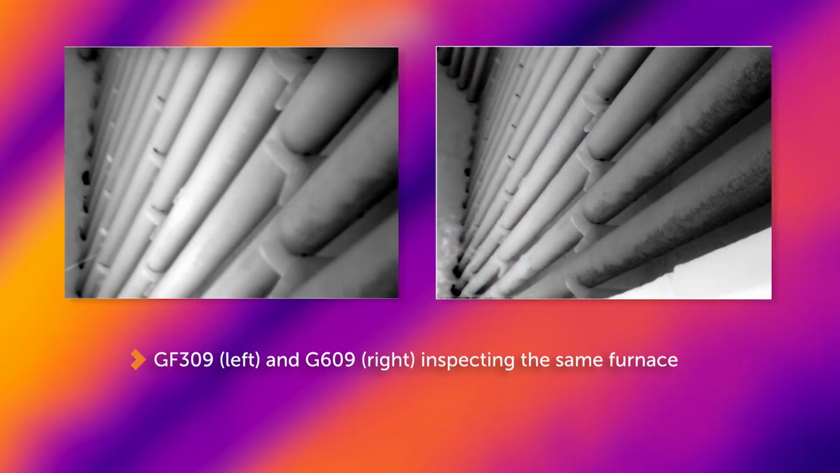And with a higher resolution camera, does it help affect how far you can see in a furnace or how far you can inspect using the camera? Normally with the 309 or its predecessor before, you could get very clear images probably 40 foot back. With this camera right here, even on a side-by-side comparison, we're getting close to 70 feet with accuracy. It's just a much clearer image on farther away points.